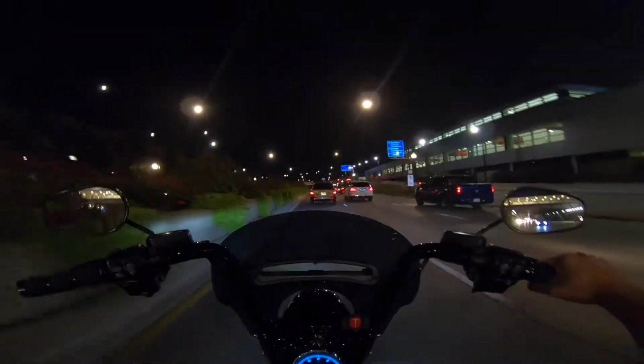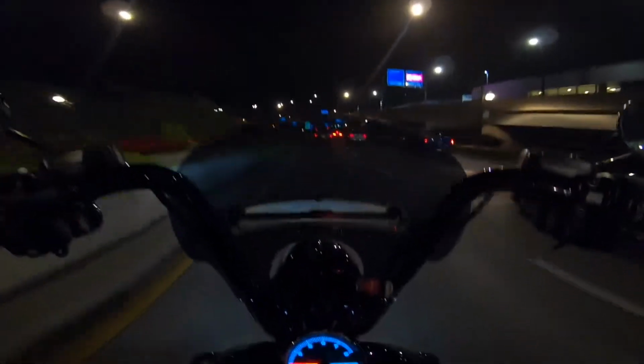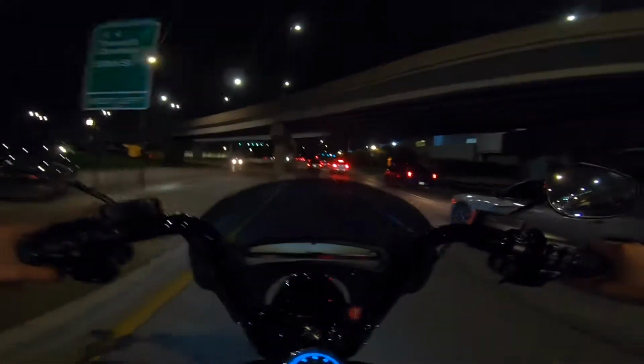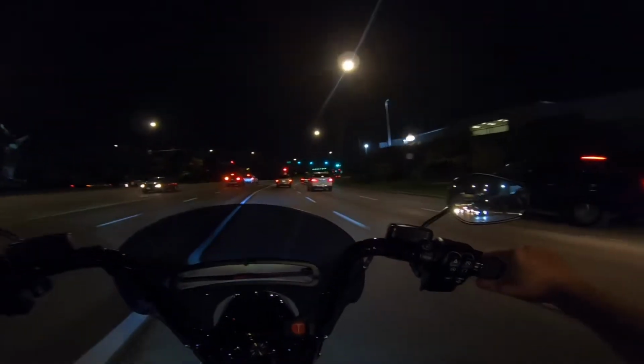Oh my god, there is nothing like a cammed 114, man. It is just like screaming at you when you get on that throttle. The torque, the sound, everything. It just makes me so happy, puts a smile on my face. That's the reason I'm telling you guys, I'm telling you, motorcycle therapy, this wind therapy.